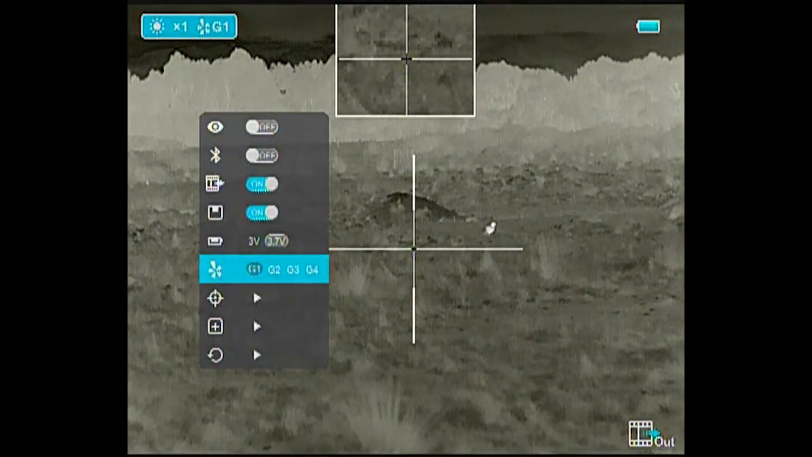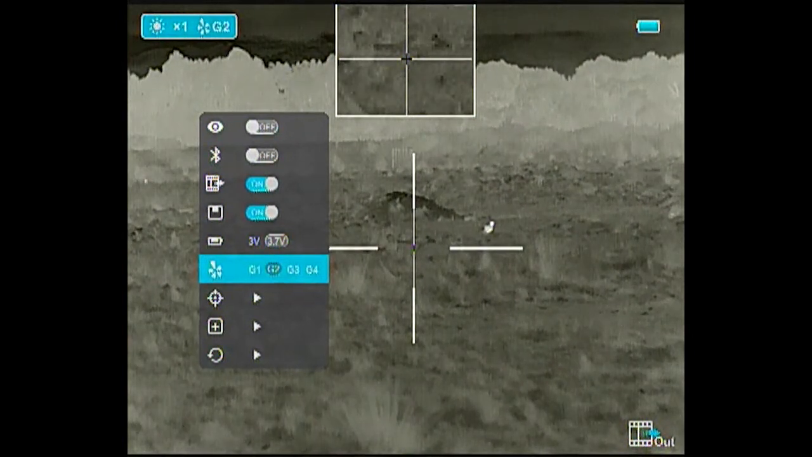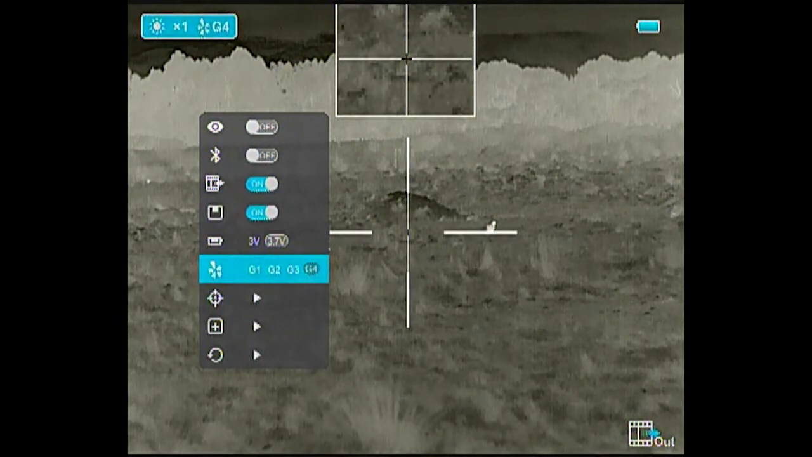Next up is the zero menu. You have 4 locations. You can save 4 different zeros. You can save different grain of bullets. I won't go into the process of how that's done.